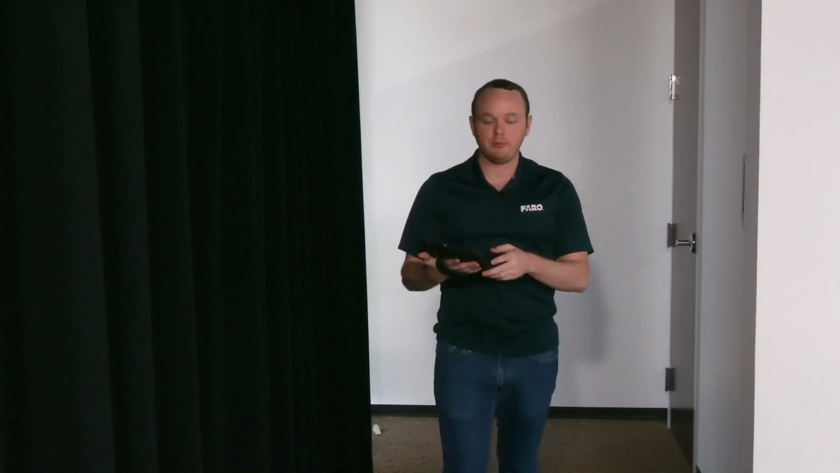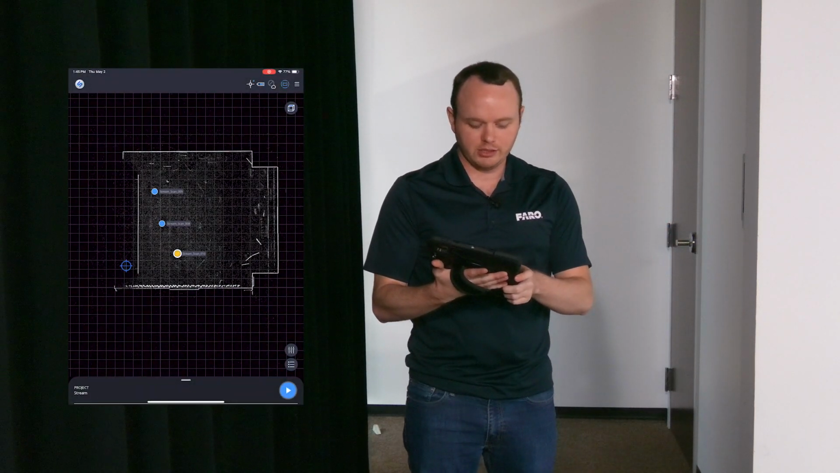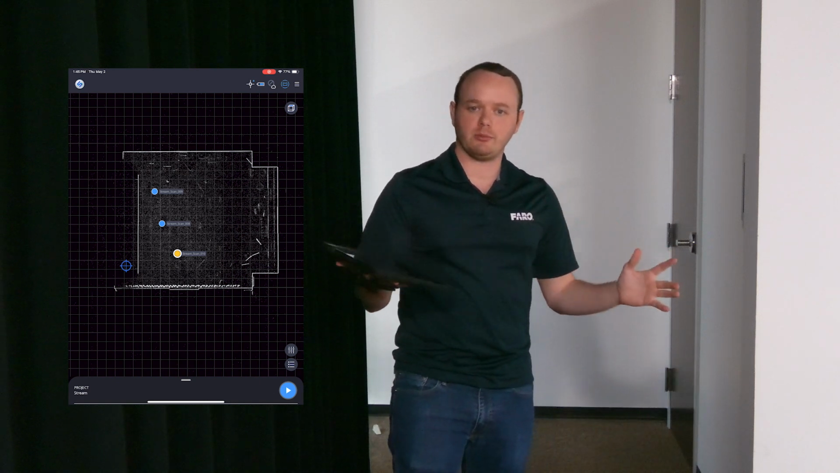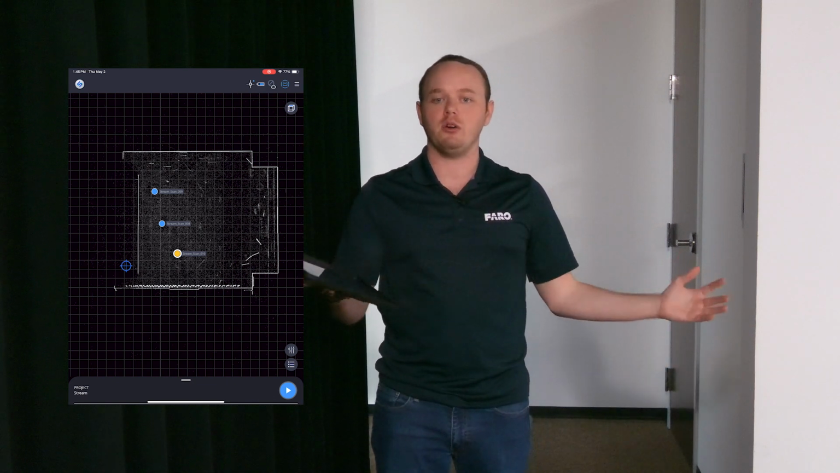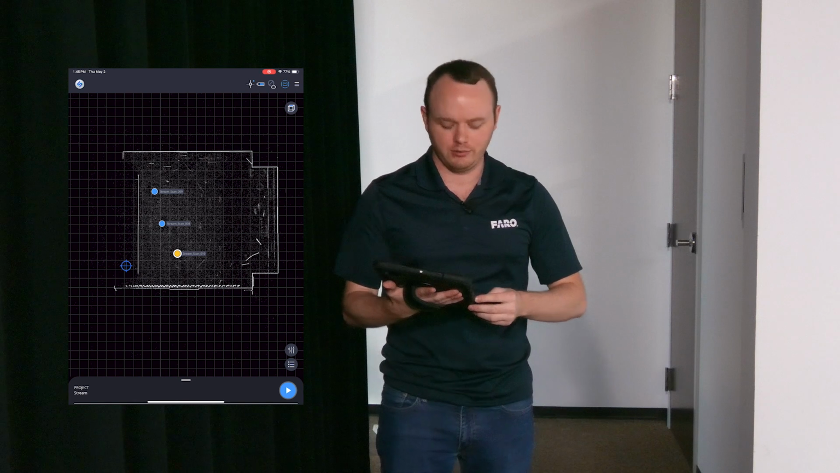Alrighty, so I have positioned the scanner right around here, which you can see with this crosshair that I put on my iPad. That crosshair is going to be something we talk about a little bit later, but I've positioned it in there, and then I've closed the door. So I have almost no overlap, which of course is necessary for this type of a registration.